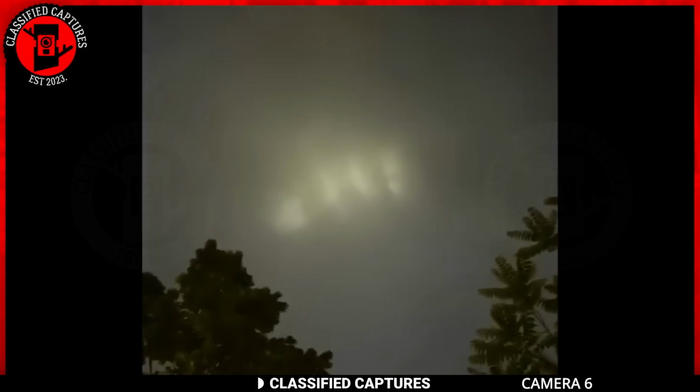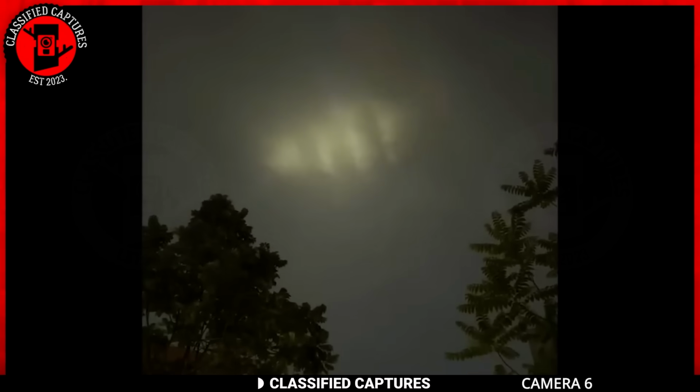And here's the twist. As they observed, a smaller object emerged from beneath the mysterious light. This left some folks convinced that this could be the elusive alien mothership lurking just beyond the veil of clouds. But what's your take on this?